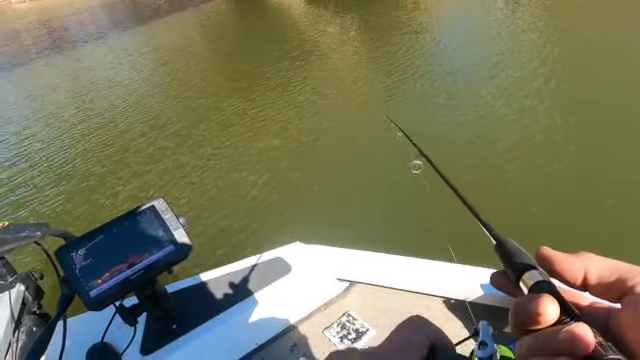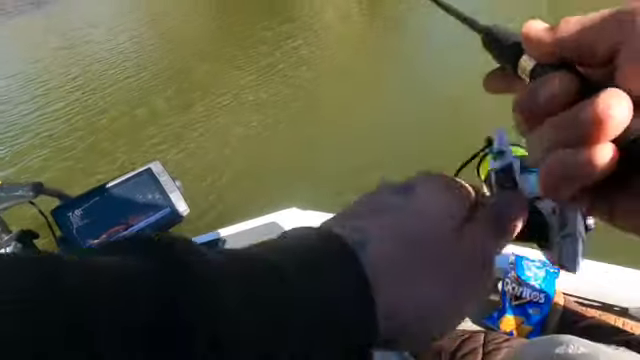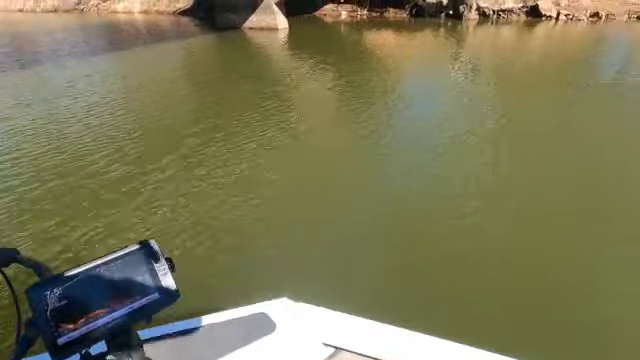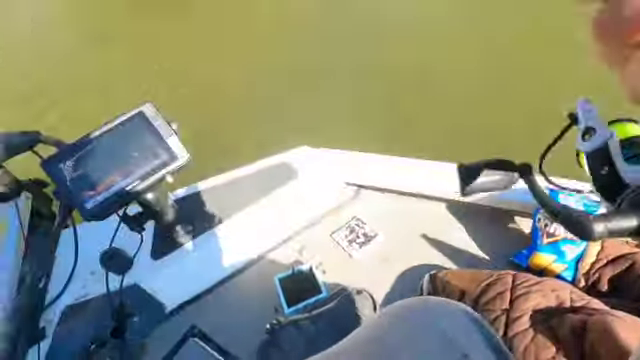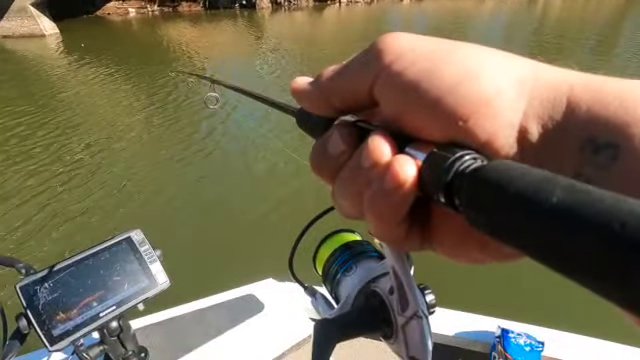You guys doing all right? There's a lot of crappie on the other side. Oh yeah? Without fishing. Yeah, I catch them over there sometimes. And I caught my first crappie over there. Cool. Yeah, it's a pretty good fishing spot. This side kind of. Yeah.